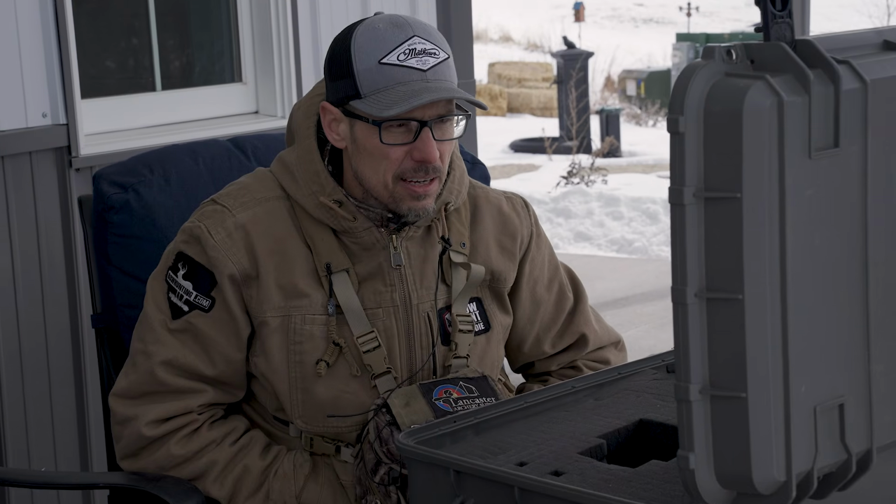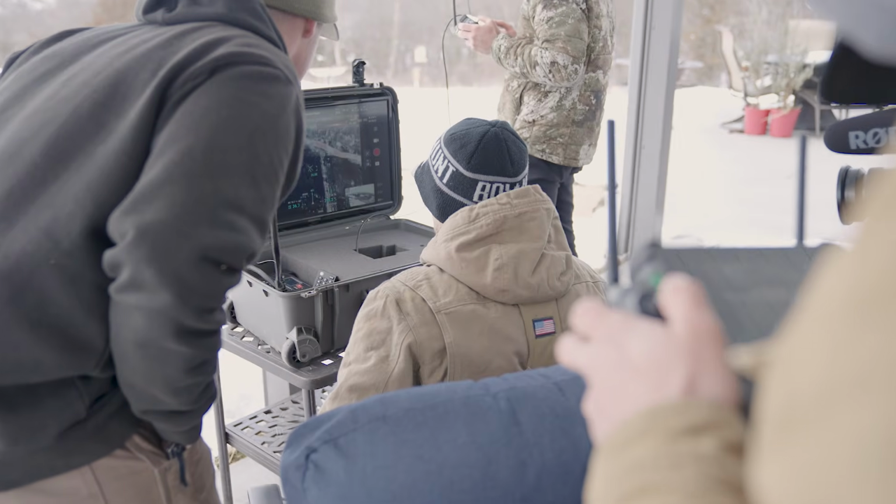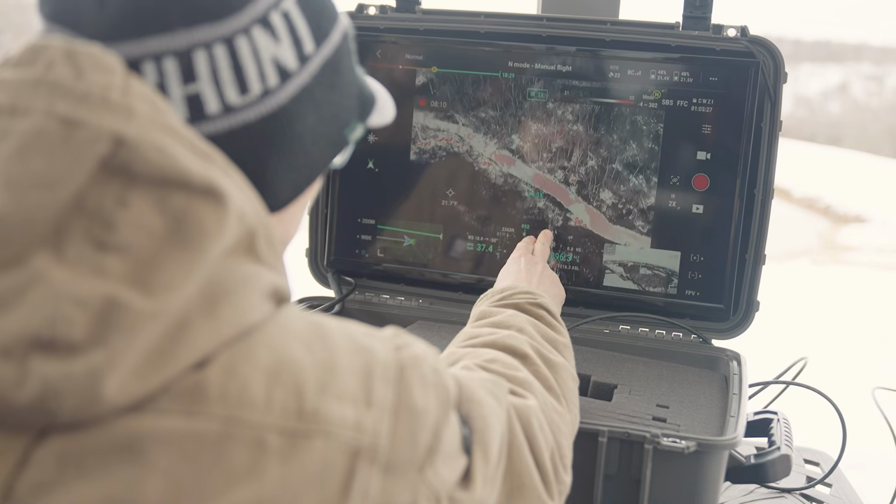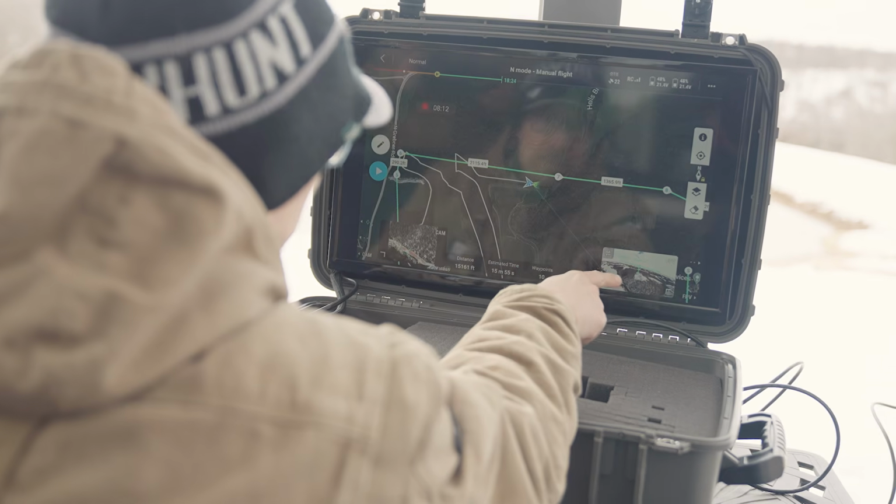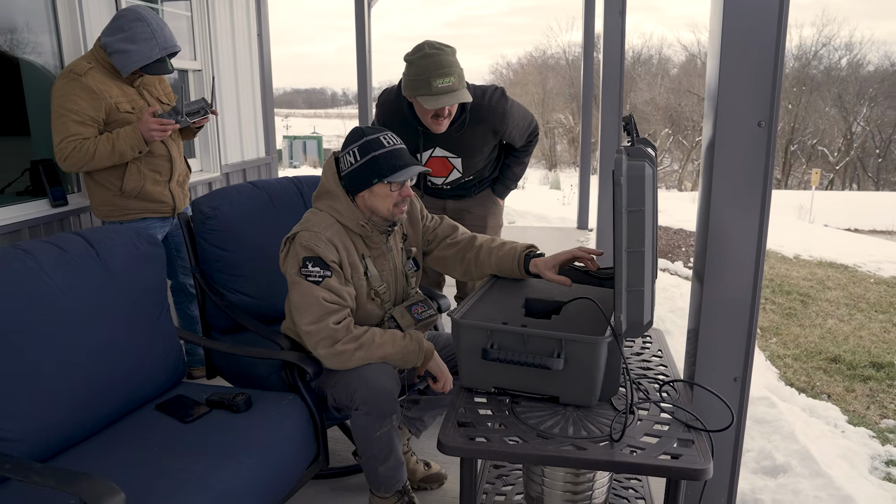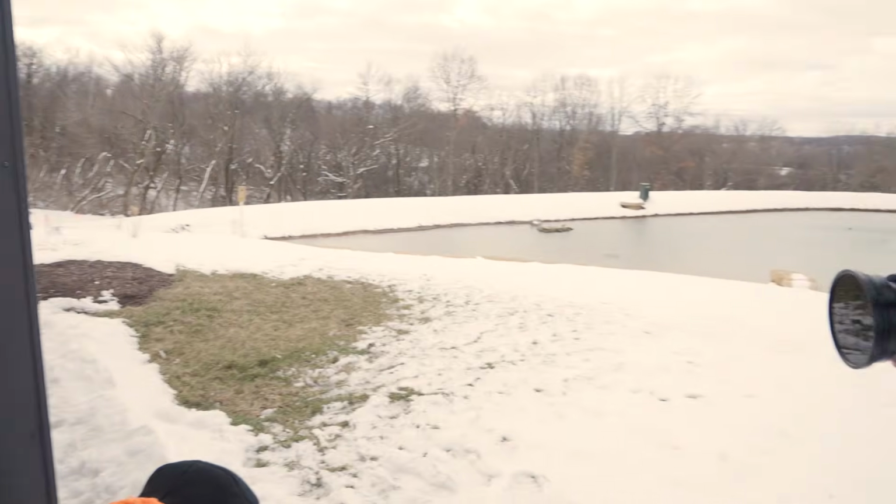Has anyone found a deer yet? Oh, yeah. That's that tree line that I planted going this way. I know right where he's at. Where that buck was dead that you and I found. Over there. That's exactly where we thought he was, yeah. The sun put the pressure on us again. It seems every time we make a video, we're like, go, go, go, go.